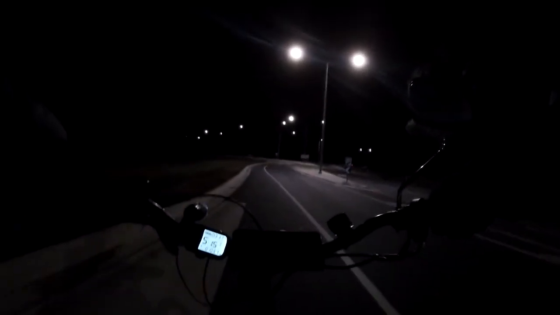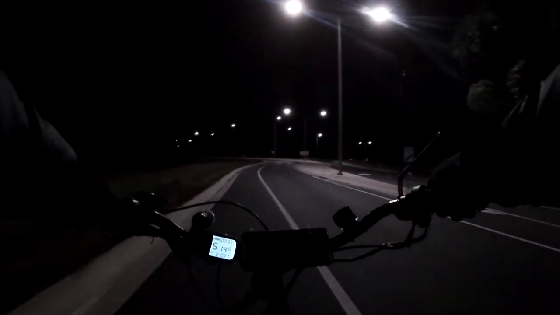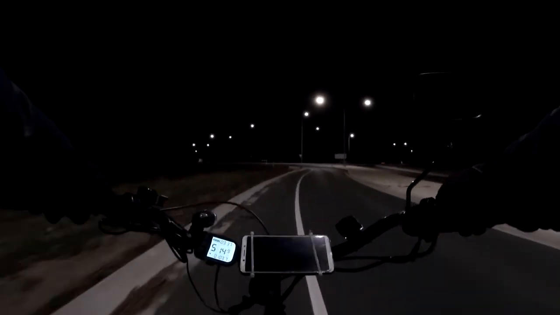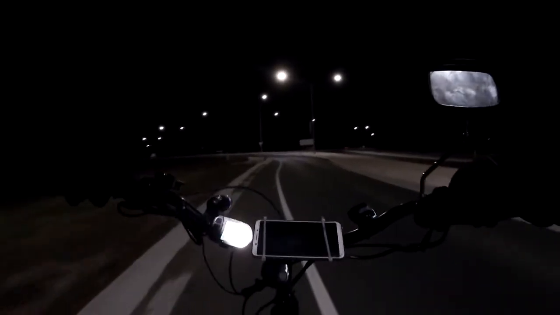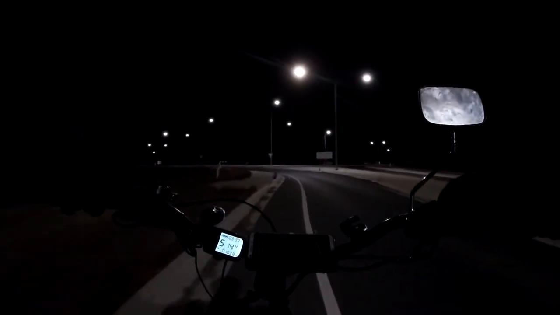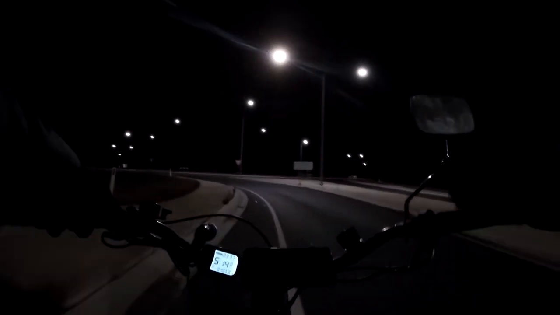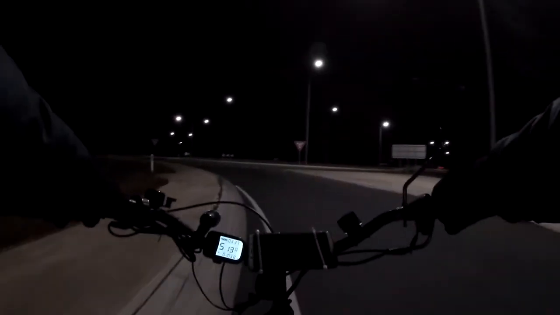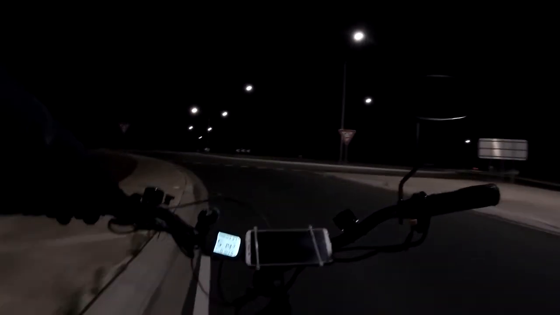This is why you should always carry a spare spark plug, even if it's one that is used. NGK B6HS, I wasn't even sure if it would work in this engine.